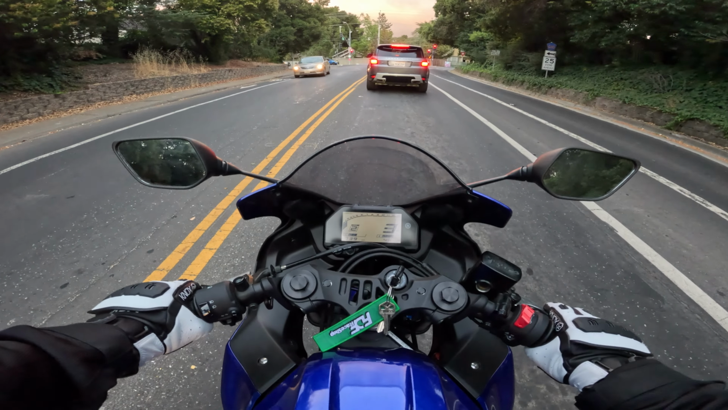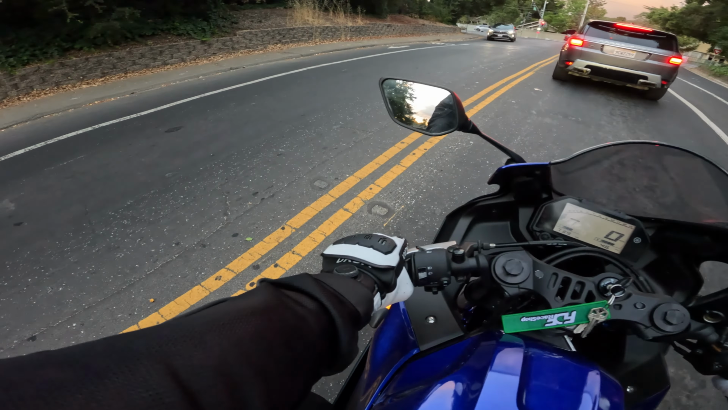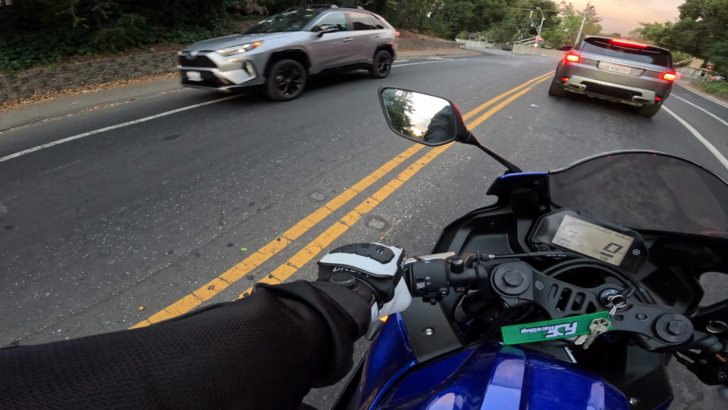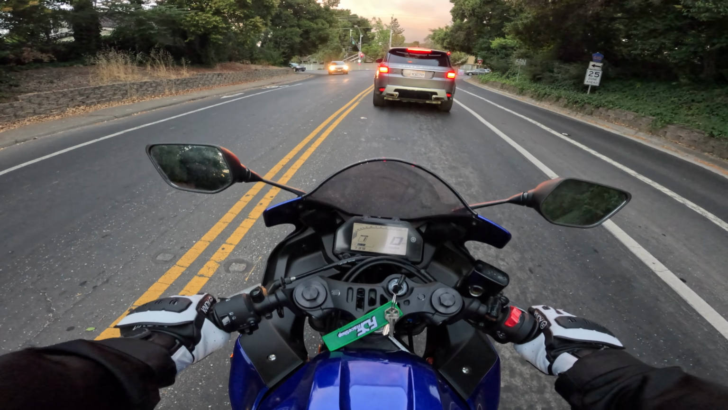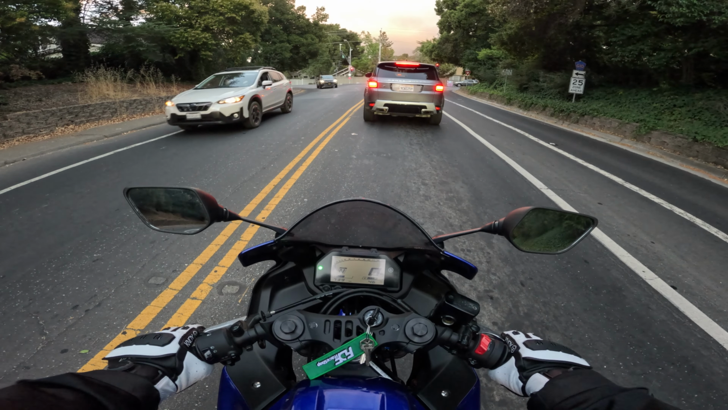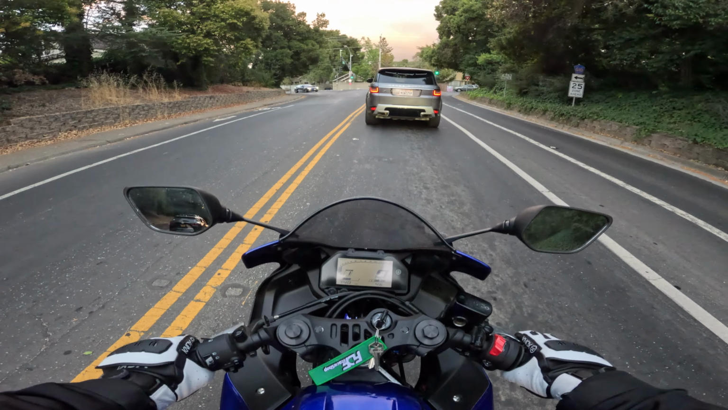And then you always want to have an escape route. So in the case that someone doesn't stop, you're able to go somewhere. So having that distance is going to be crucial for safety, so that you don't bump into the car in front of you.